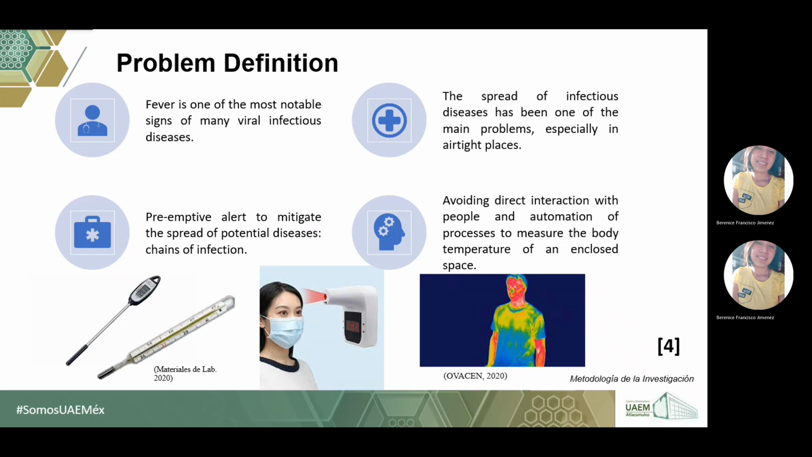In the problem definition, fever is one of the most notable signs of many viral infectious diseases. The spread of infectious disease has been one of the main problems, especially in closed places. Pre-impact alerts mitigate the spread of potential disease and chains of infection, avoiding direct interaction with people, and automate the process of measuring body temperature in an enclosed space.